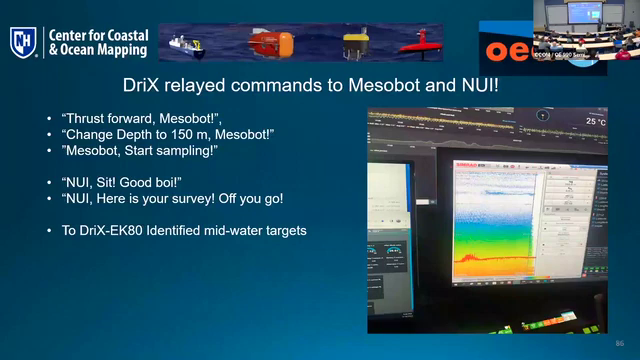A big chunk of what we were doing was integrating the DRIX with the Mesobot. Mesobot's an underwater vehicle. I don't have a really good picture of the Mesobot for this presentation, I apologize. But Mesobot stands about this high, and Mesobot is a robotic underwater vehicle. Oh yeah, there he is up there, second from the left. It samples plankton and does eDNA analysis. Well, it doesn't do the analysis itself, but it filters and samples plankton out of the water column, and then the eDNA sample goes off for analysis.